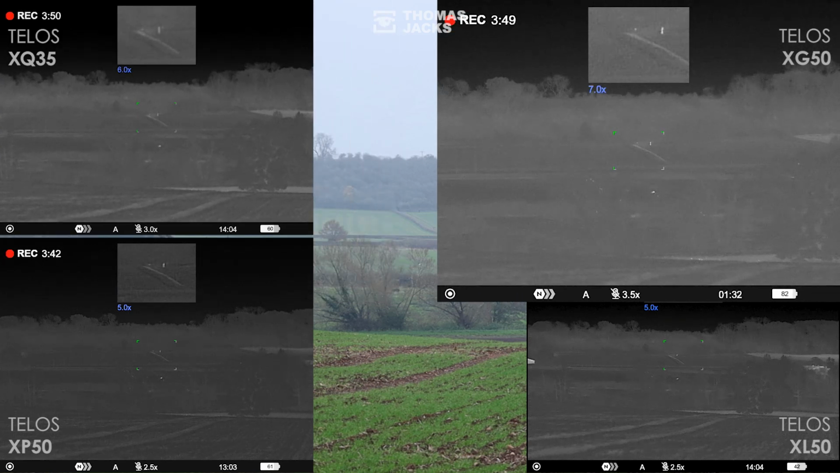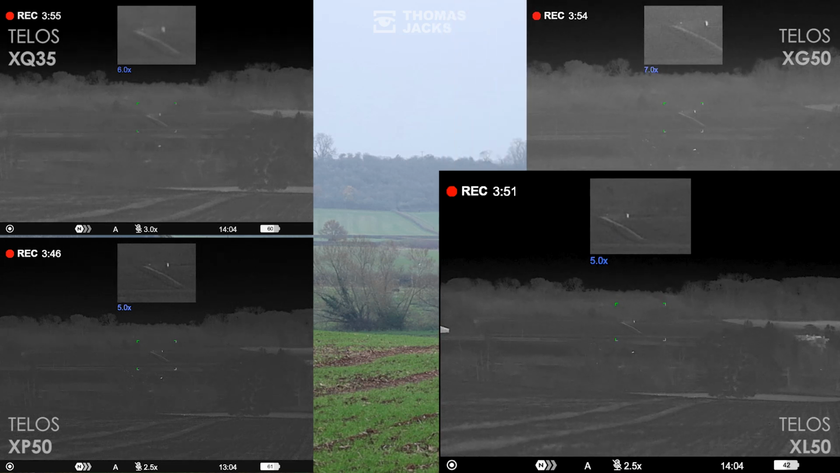The XG35's bigger magnification is a real help at very long range, while the XL is the only one wide enough to spot buildings in the left and right hand edges of the view. So, top of the pile for scanning wide areas.